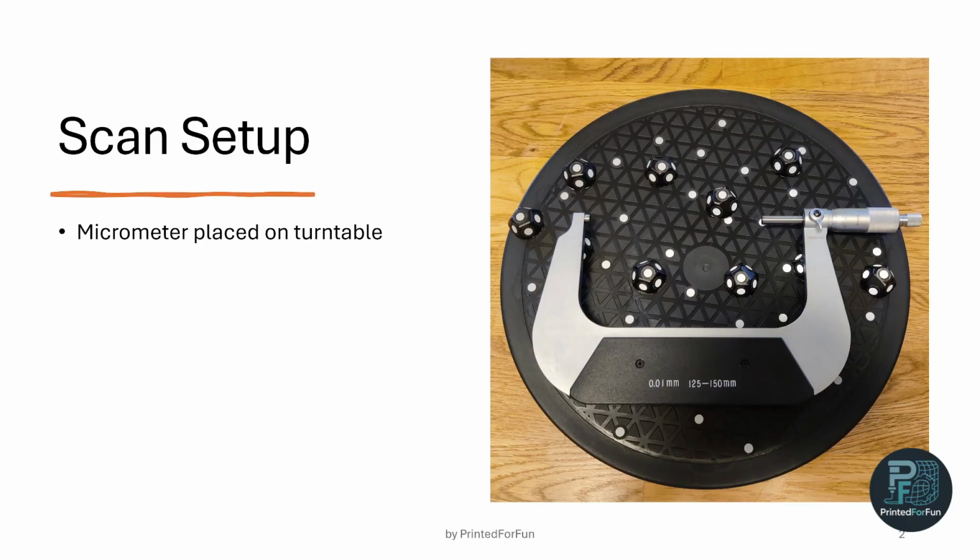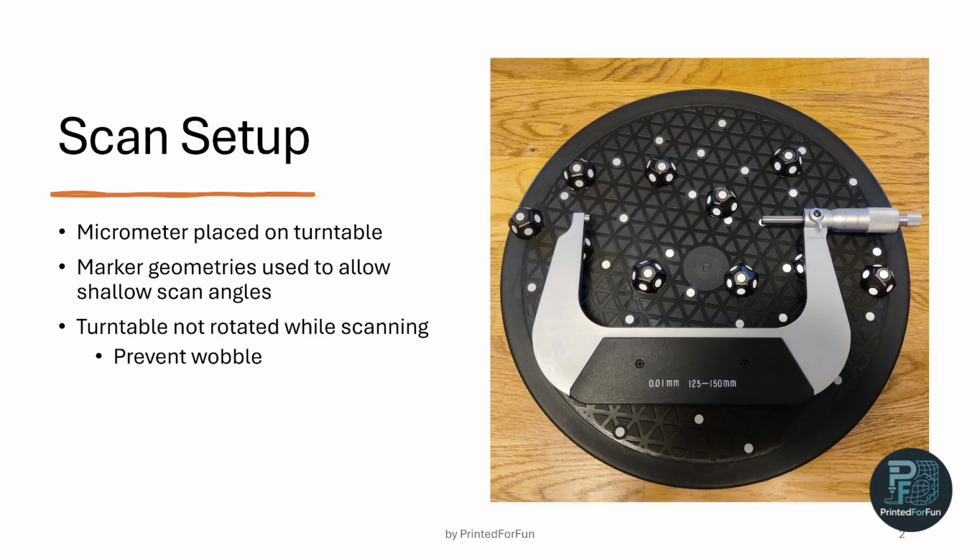turntable and put marker geometries around the turntable, so I can even scan the micrometer from more shallow angles. The turntable is also not rotated while scanning, simply to prevent wobble.